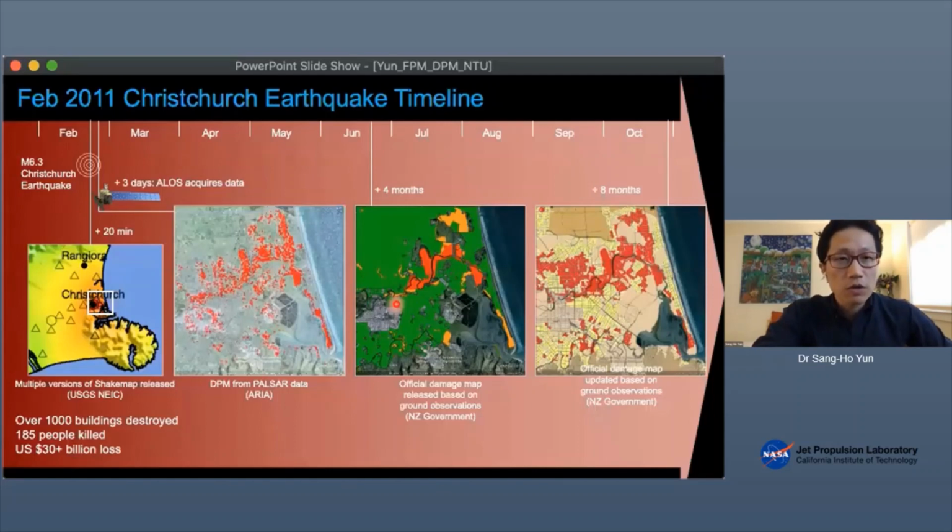So we developed this algorithm to produce maps that show which buildings are damaged after major earthquake. And the first event we applied is February 2011 Christchurch earthquake. Japanese satellite acquired this data 3 days after the earthquake, and we produced this map. At that time, we didn't know what to do because there was not other independent observations to compare against.